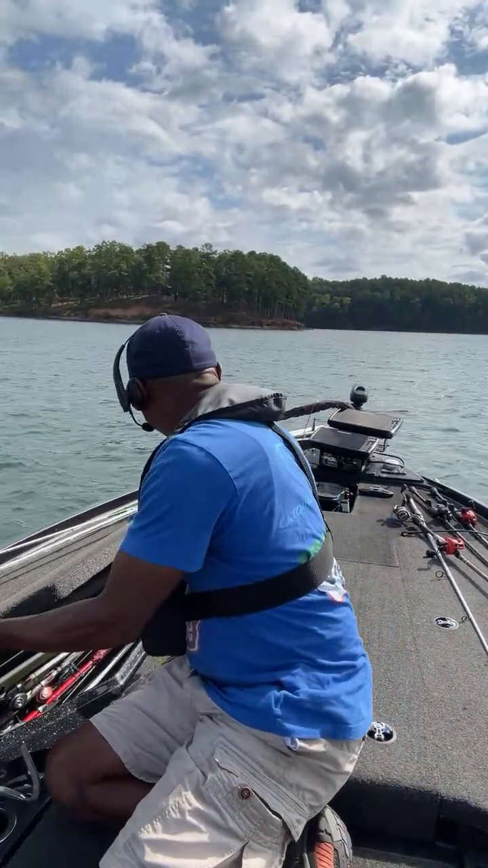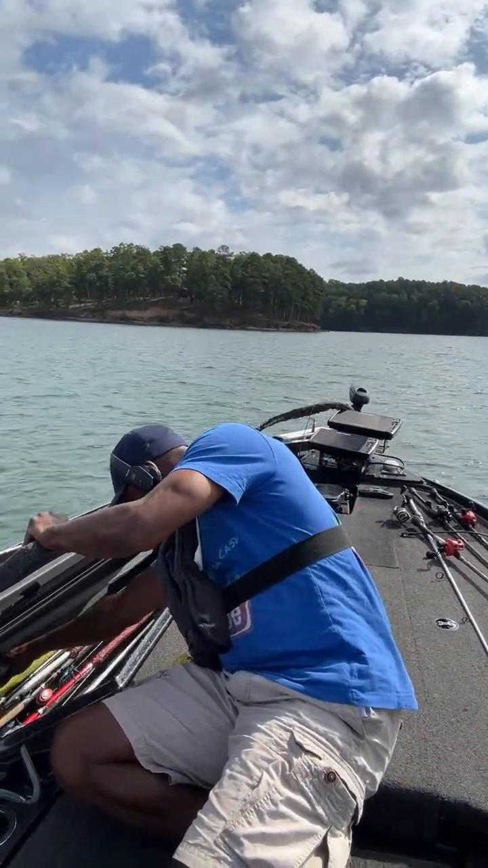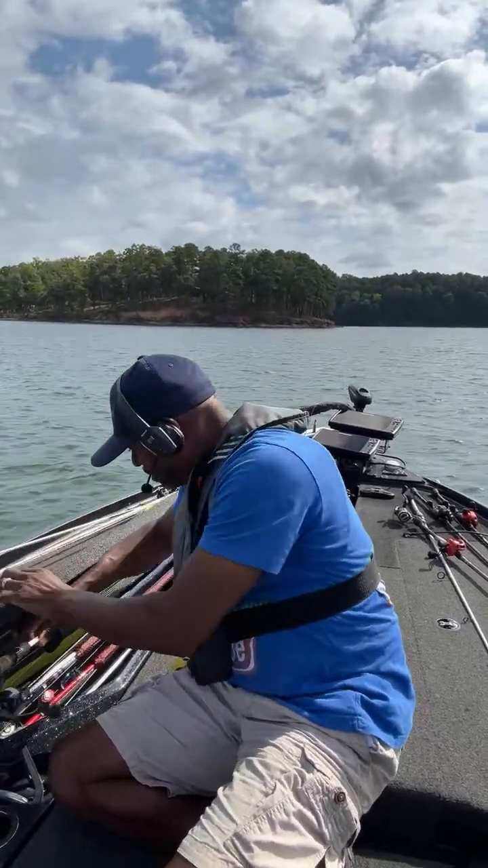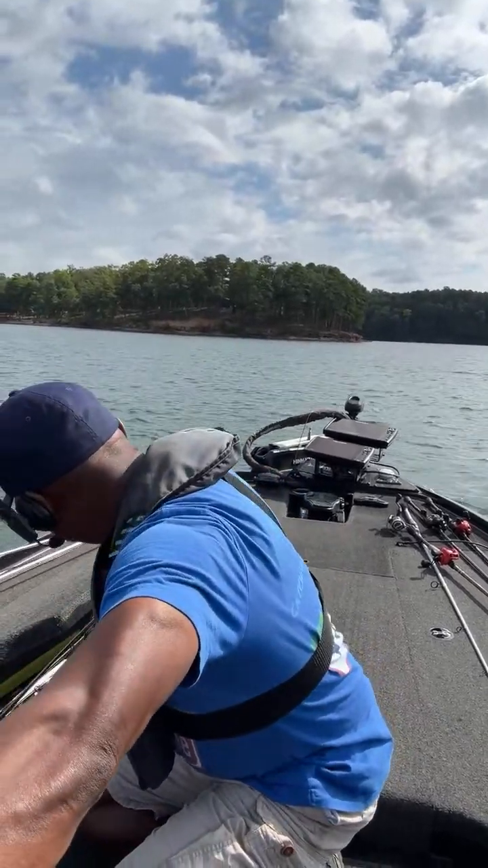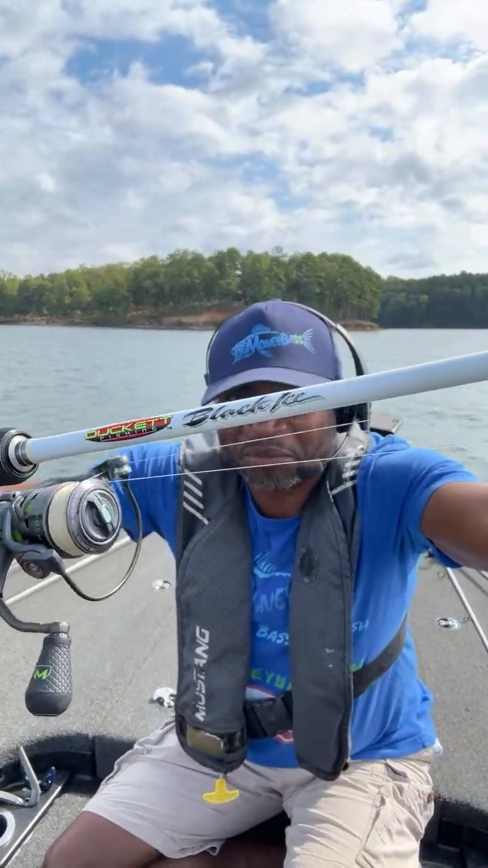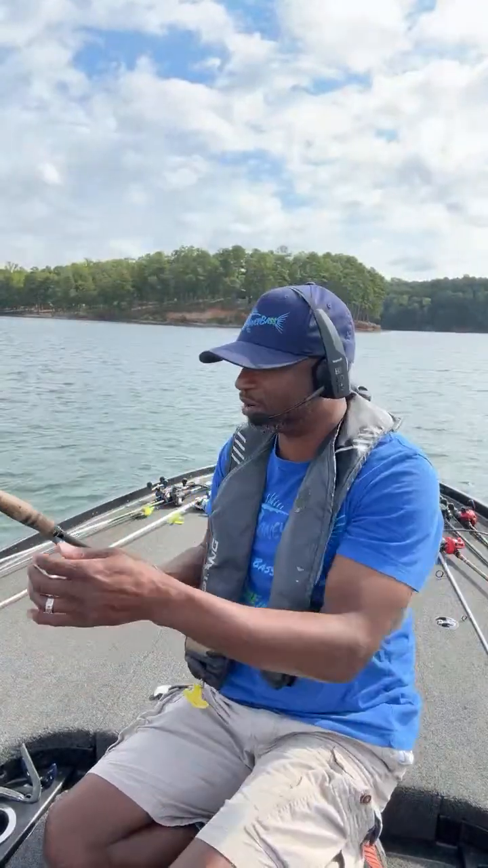I use my shaky head so much, and it has been a very good money maker for me. So I keep another one on deck whenever things get kind of tight. Look at that, the exact same setup. Duckett Black Ice, 7.2 medium heavy, same reel and everything, but just a different bait on there.